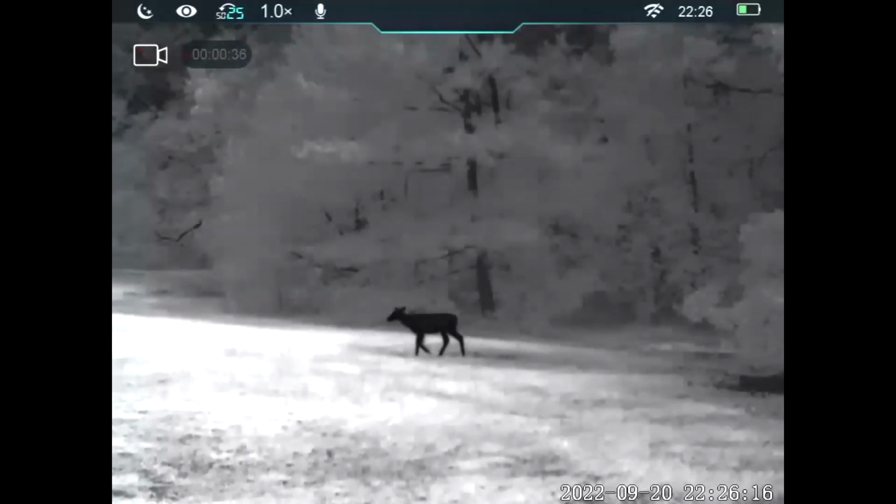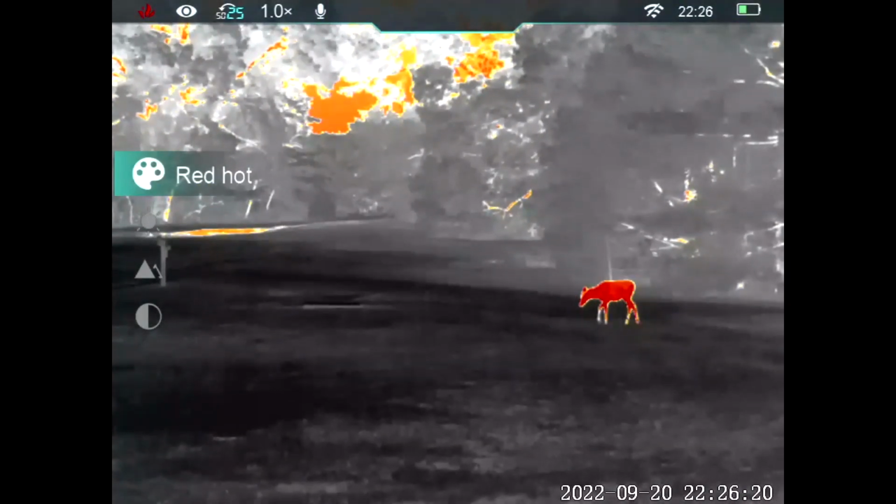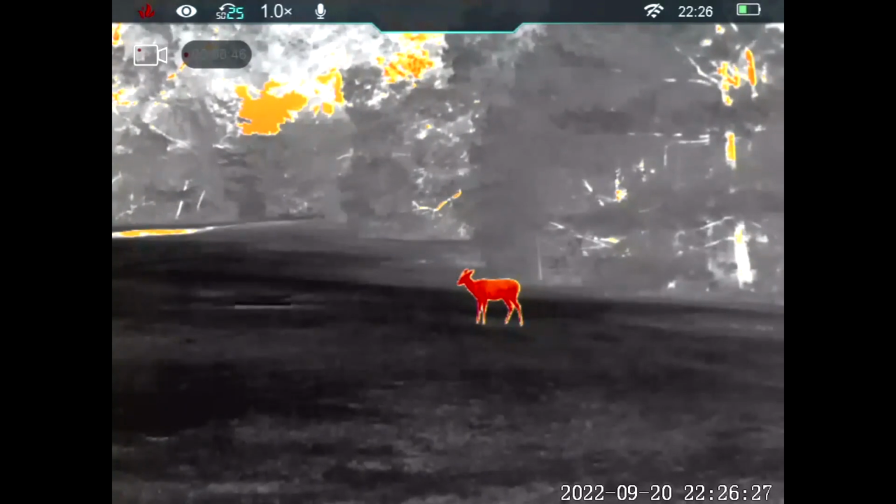That battery pack is removable and it is rechargeable. I'm going to hold it up right here. There it is in my hand. I got it pulled out of this unit. You can see right here, it slides right into the side and locks in.